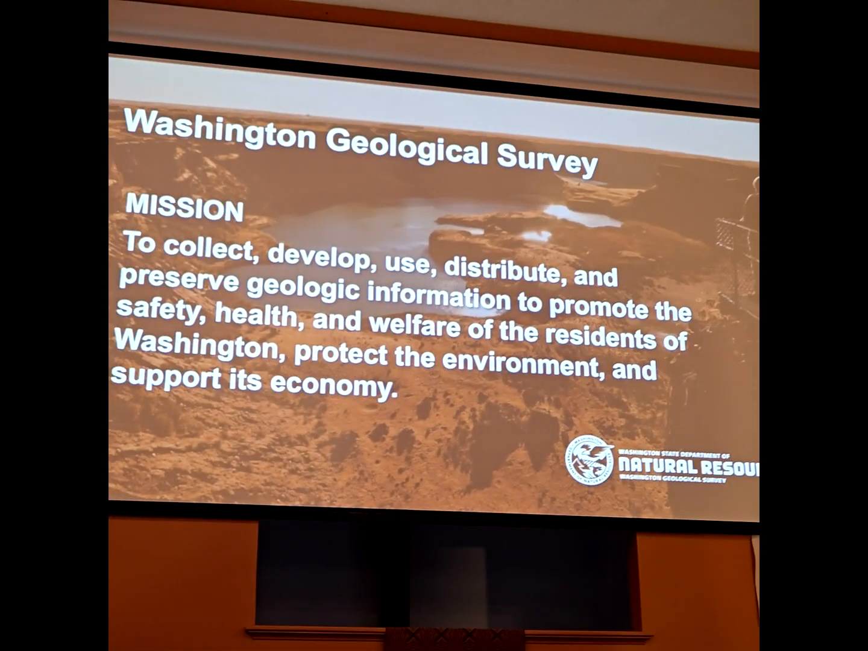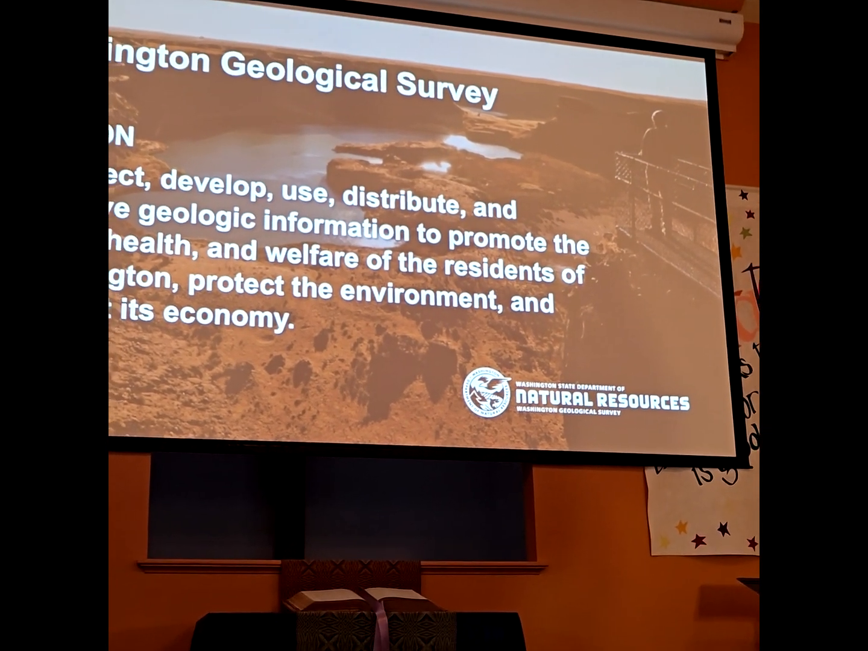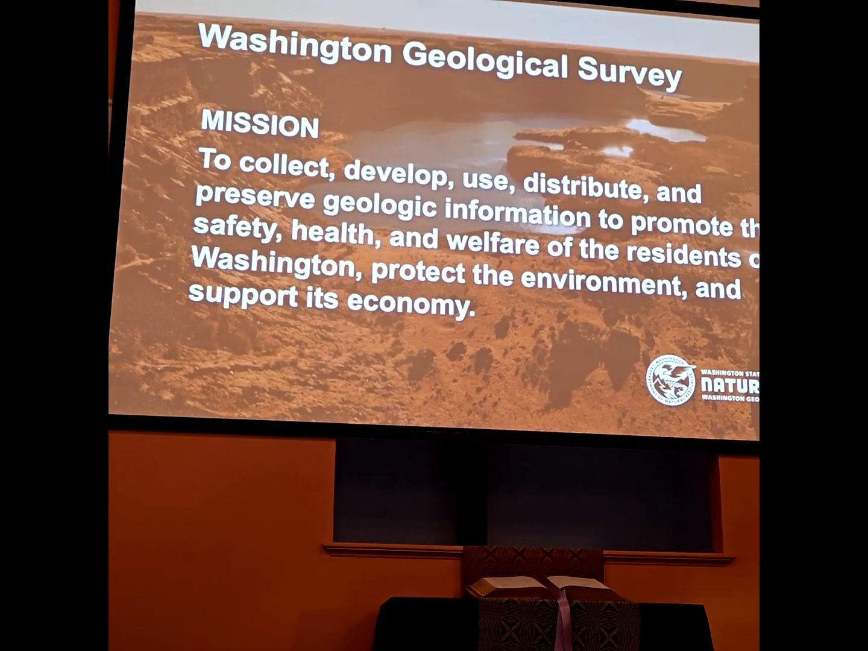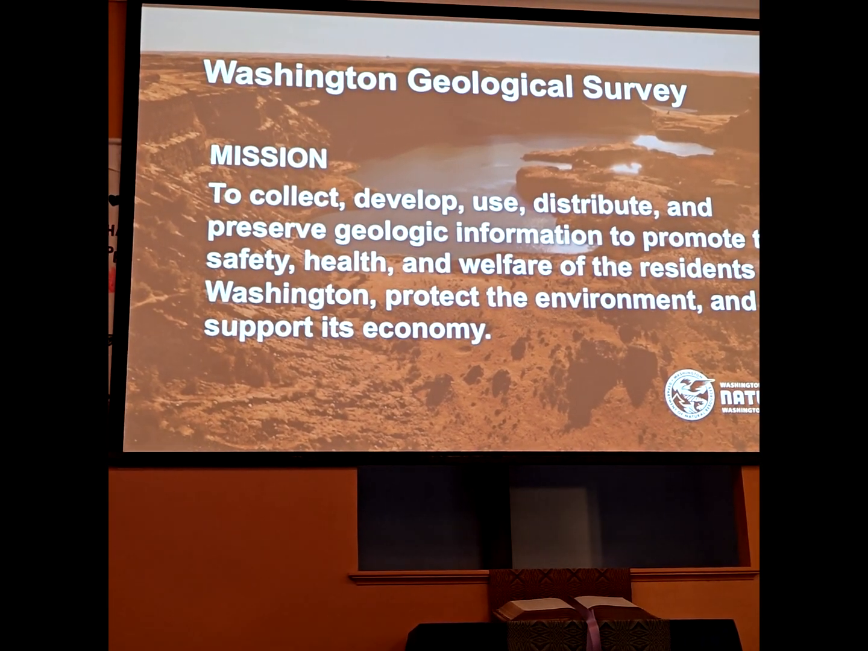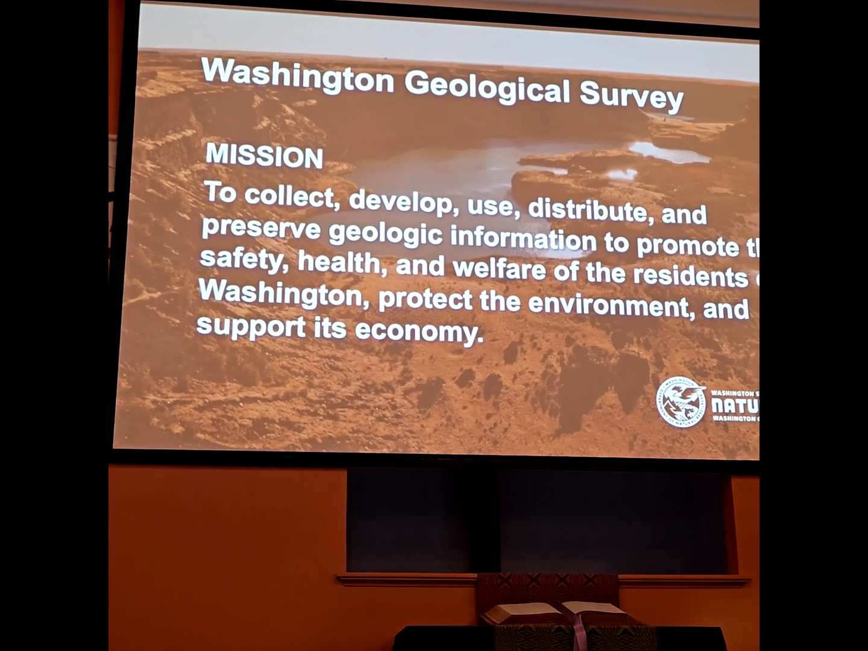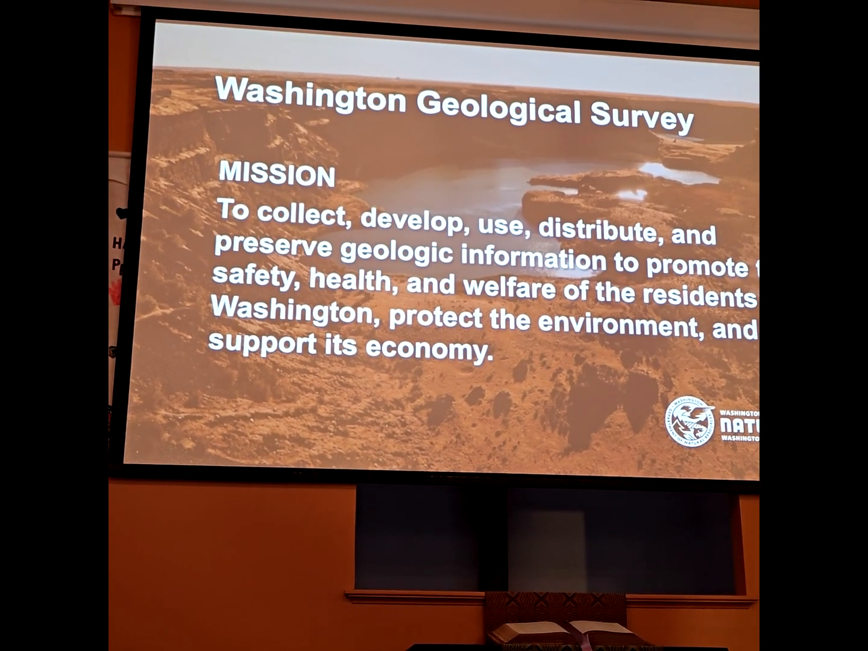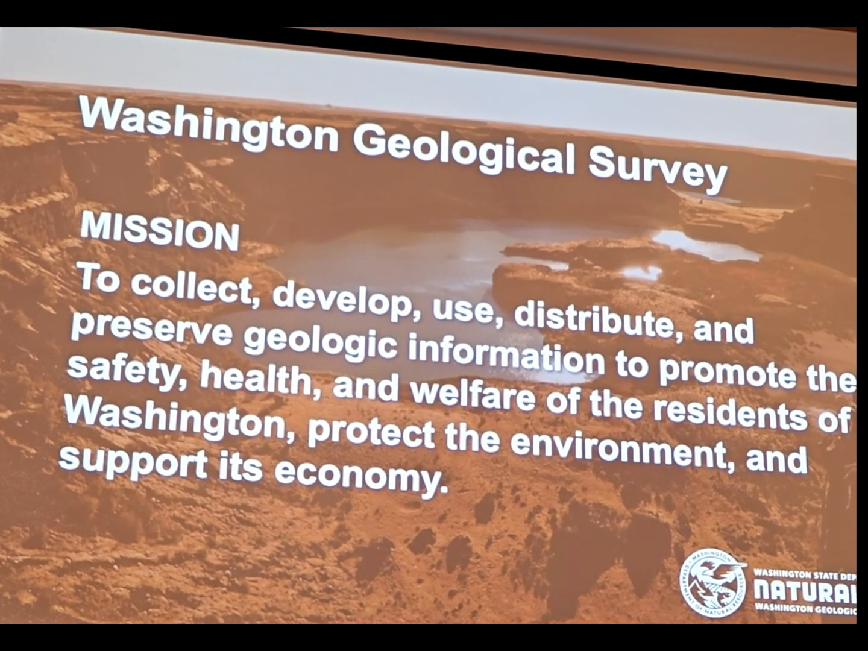Before I get to the maps, though, I thought I'd give you a little background on the Washington Geological Survey and the Washington Department of Natural Resources, where I work. The Washington Geological Survey is just one small division within the larger DNR agency. We currently have about 65 employees. And here's the survey's mission statement. I'll let you read that over. But I would also say in the process of fulfilling this mission, we also tell the geologic story of the state.